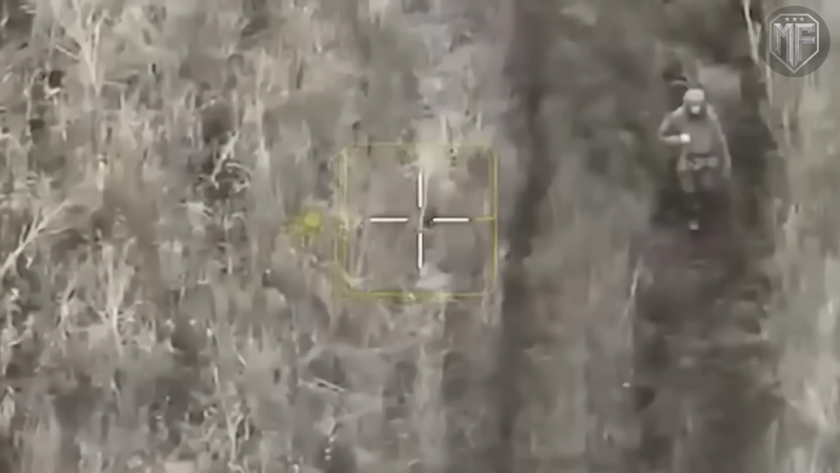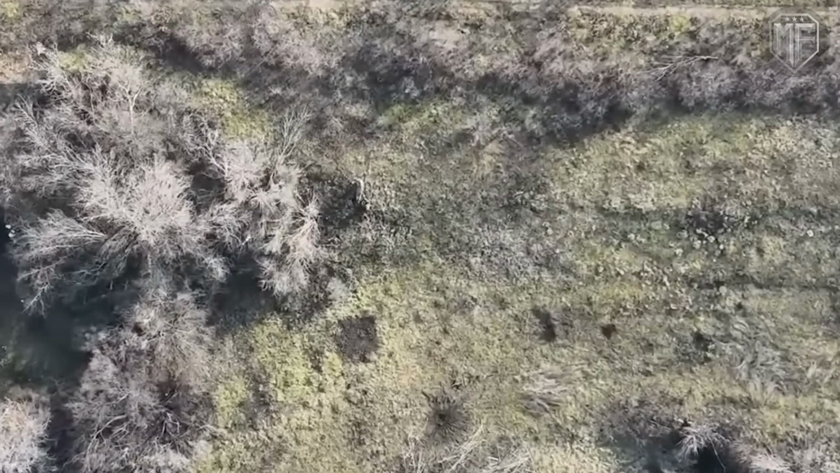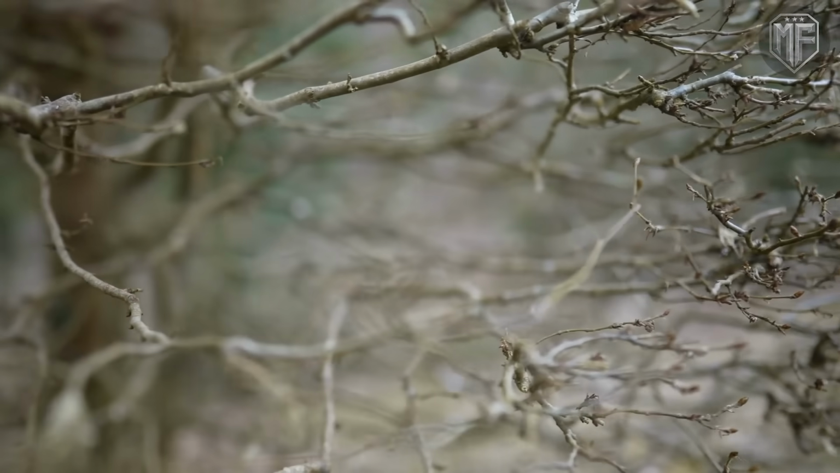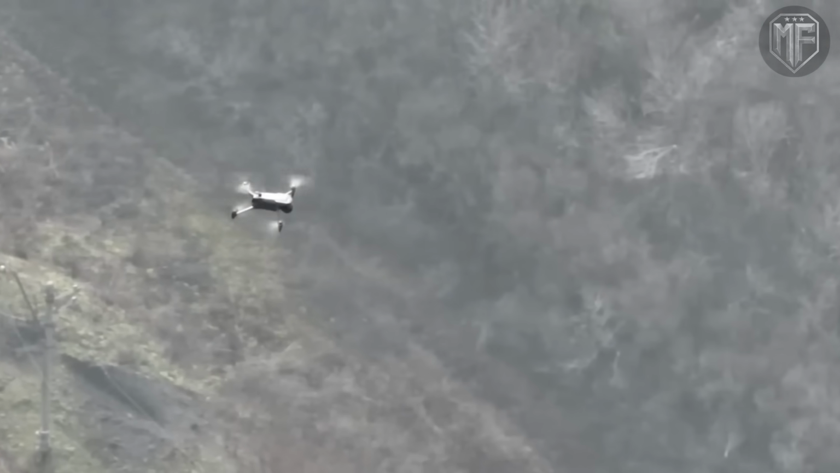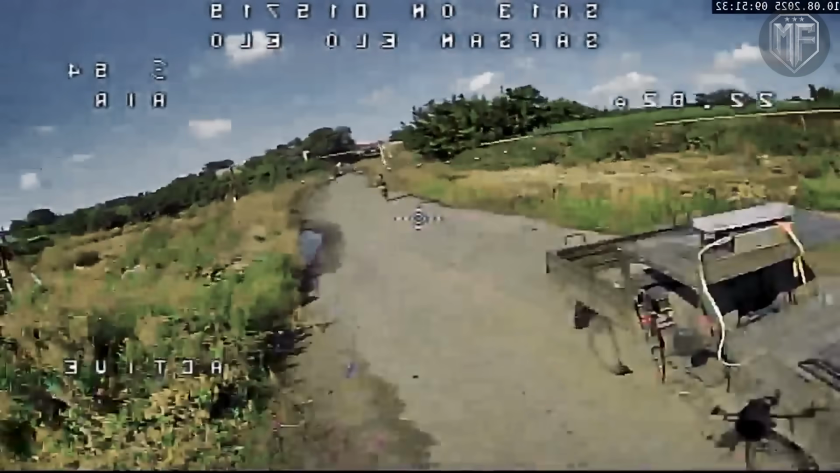None of these responses achieved the intended effect. From above, the FPV maintained a steady view that removed the limits of horizontal sight, and the longer the camera stayed overhead, the clearer the scene became. Leaves, branches, and shadows that confused the human eye did not block perspective from altitude, and stillness only made outlines easier to track over time. The drone did not rush. It followed, circled, adjusted height, and waited for the moment when certainty replaced guesswork, which stripped each hiding attempt of its value.